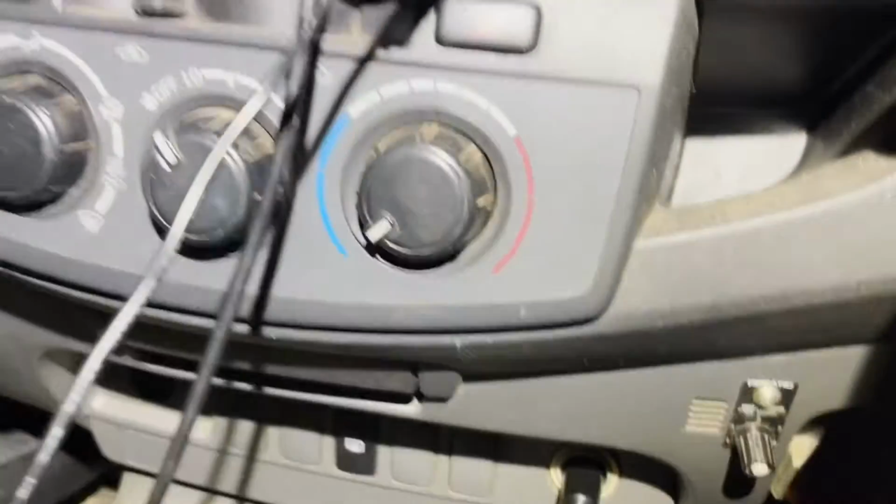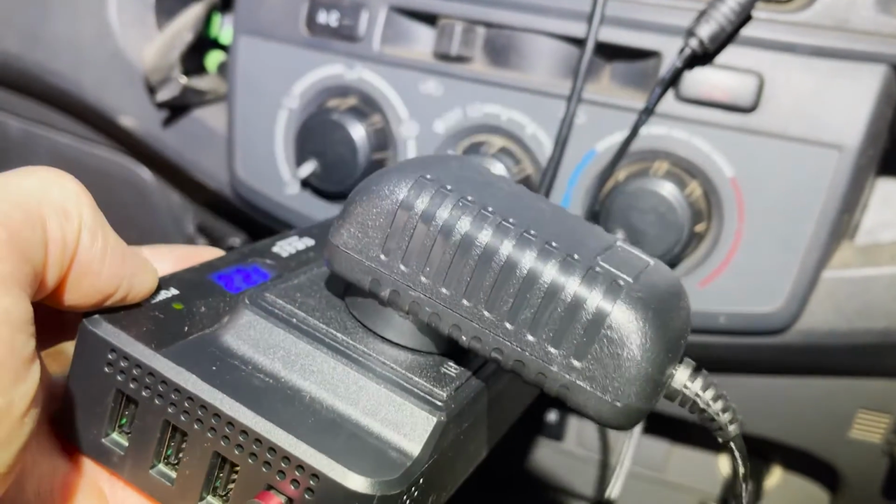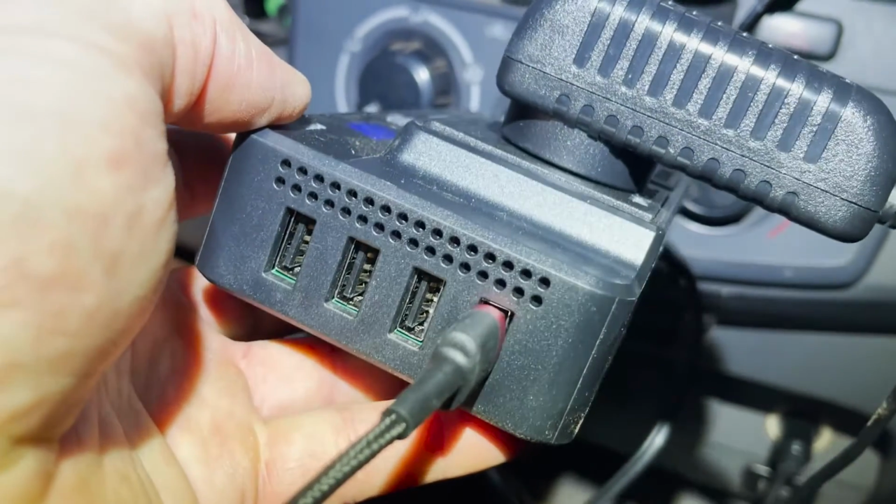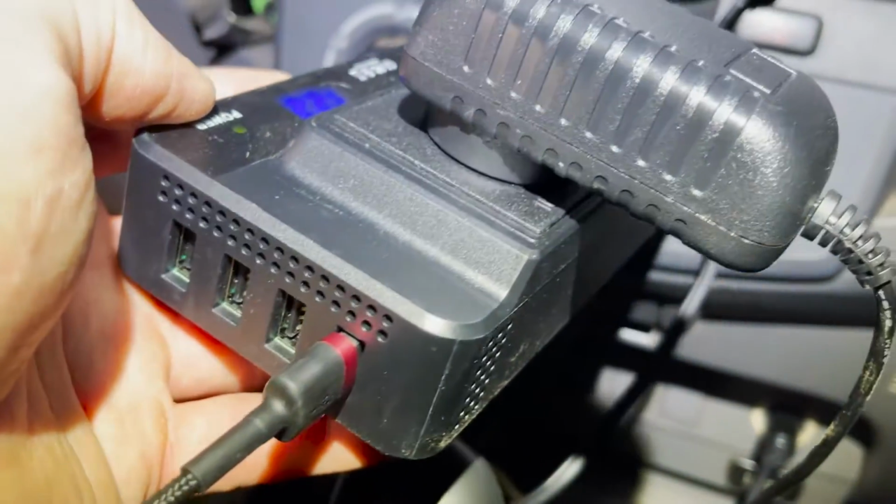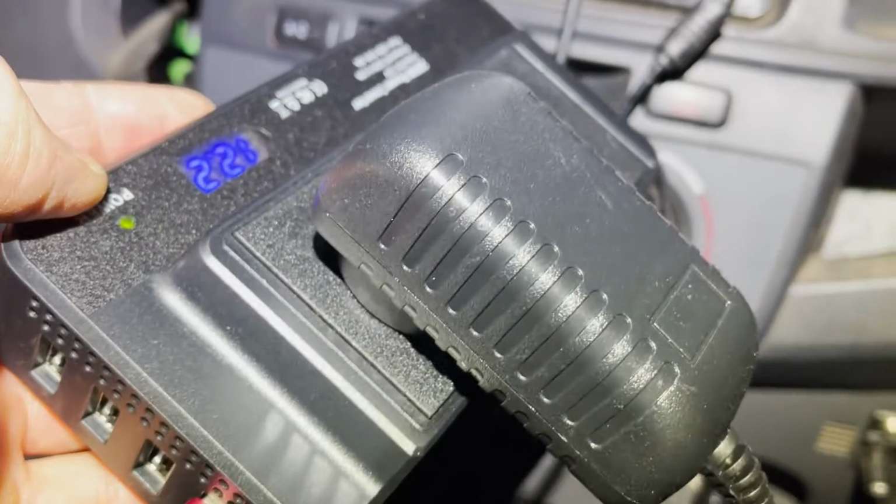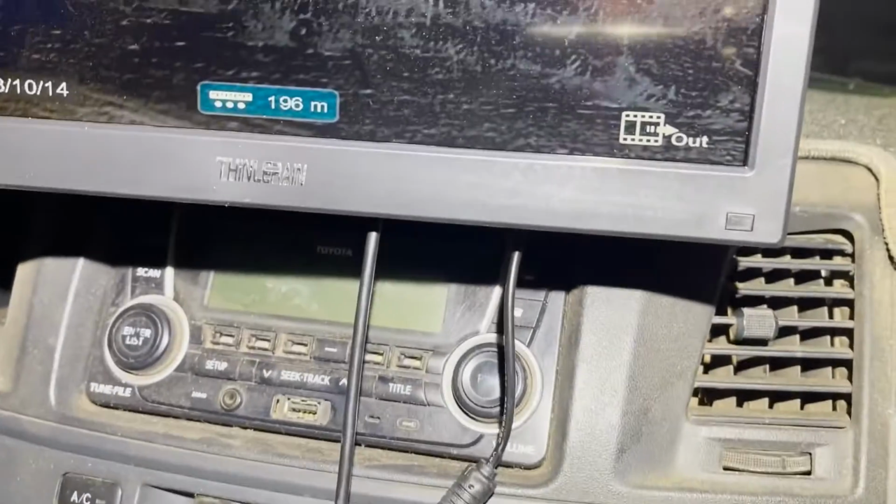Now you can either go directly to your cigarette lighter, or you can use our inverter, which allows you to plug in an AC power plug, as well as you get 4 ports on it for charging your phone or to run up to your thermal. At the moment this is charging the thermal. Probably the better way to do it is to use the Wild Game Innovations charger on the roof and plug it into the thermal to charge it, and just have your one video cable coming into the cab.